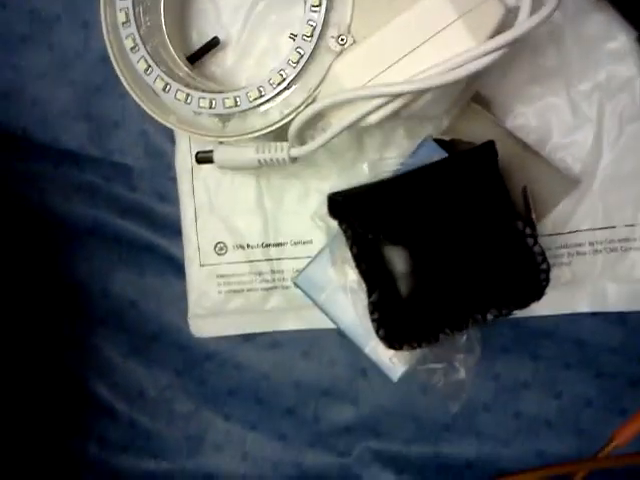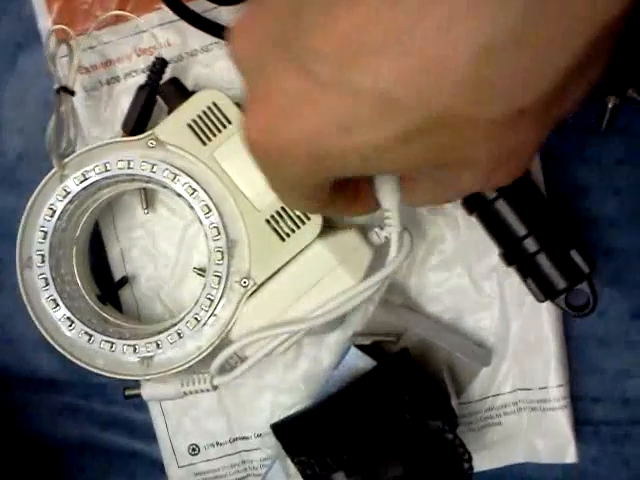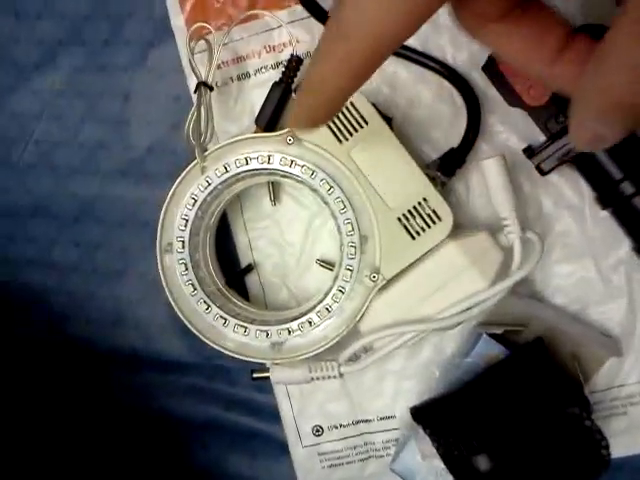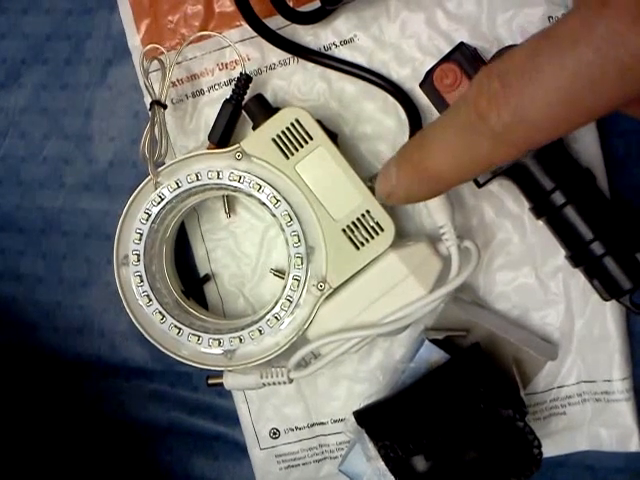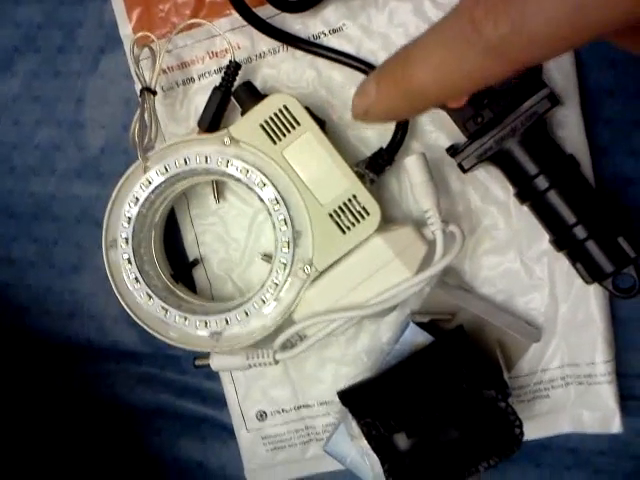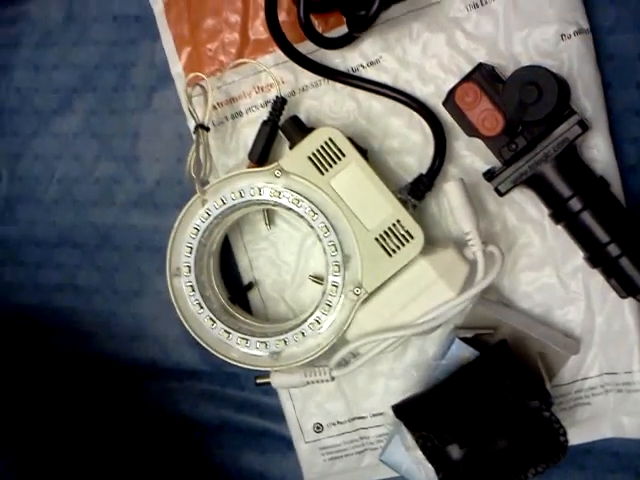So now it's two lights on there. Unfortunately, I still have to have a different power supply for the other ring light for now. Might be able to splice into that power supply, but I never bothered to at the time.